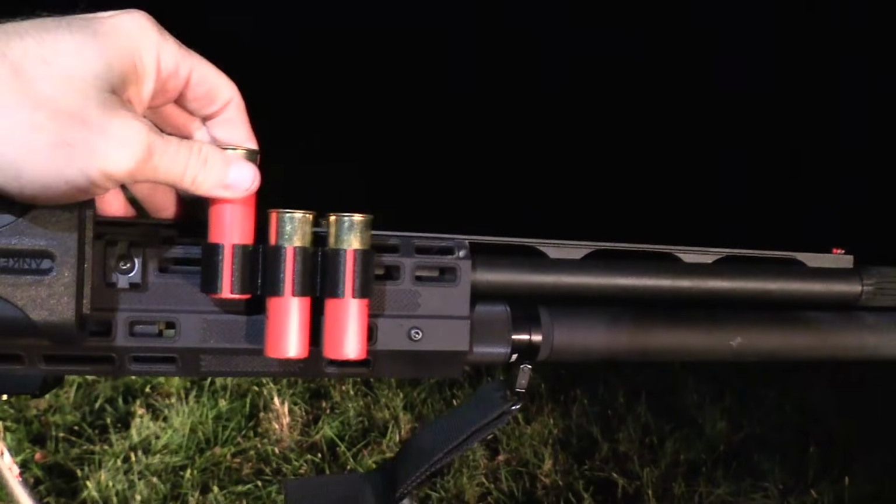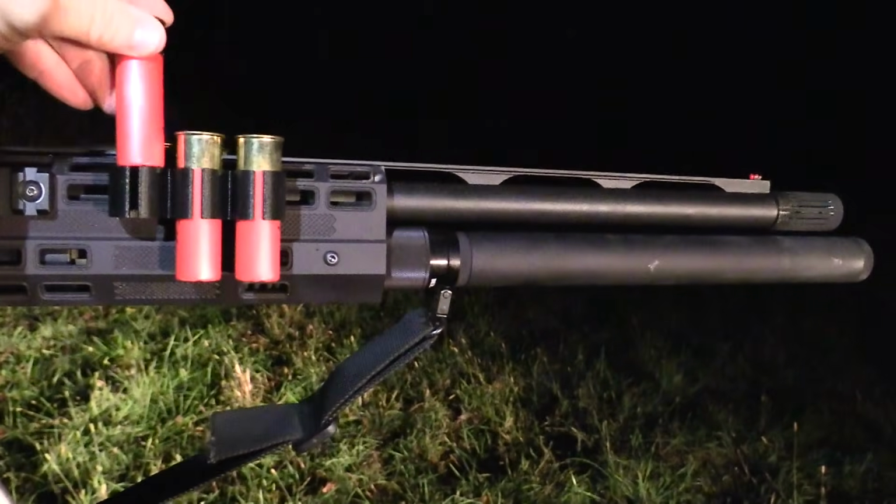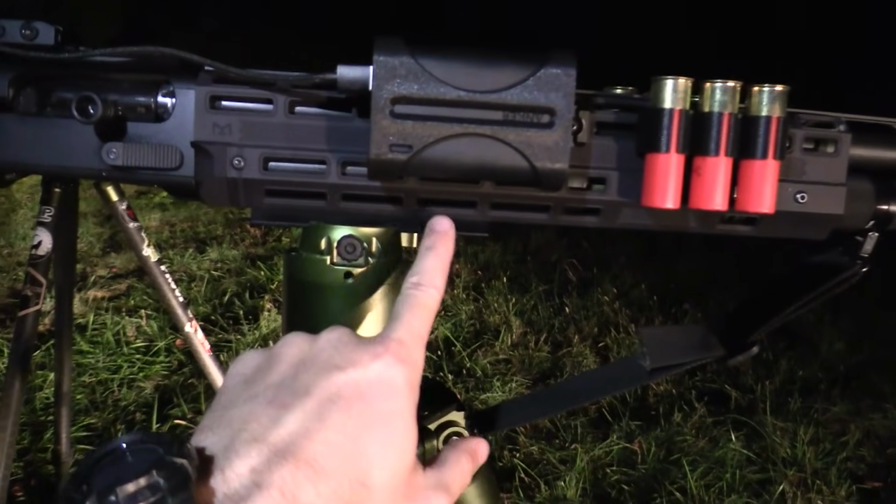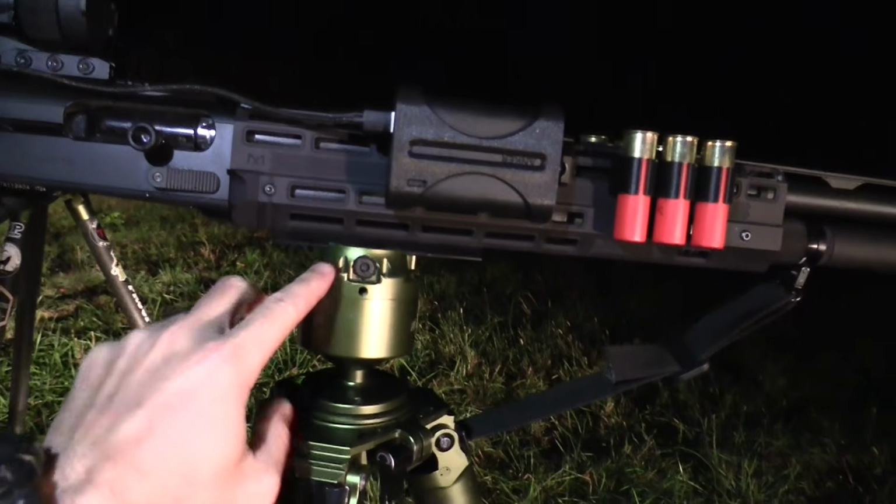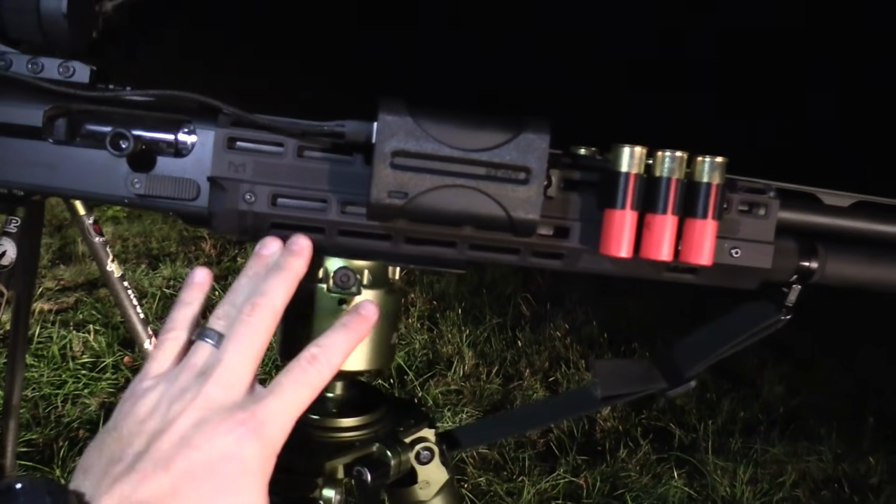This is number 4 shot from Foxtrot Ammo, little Coyote Fever action. We've got an M-LOK rail, which is a really big deal because it allows me to put an Arca plate on the bottom, which allows me to mount it into the Fat Boy tripod. It's the exact same style plate that we're running on our other ARs, so it makes mounting very easy.